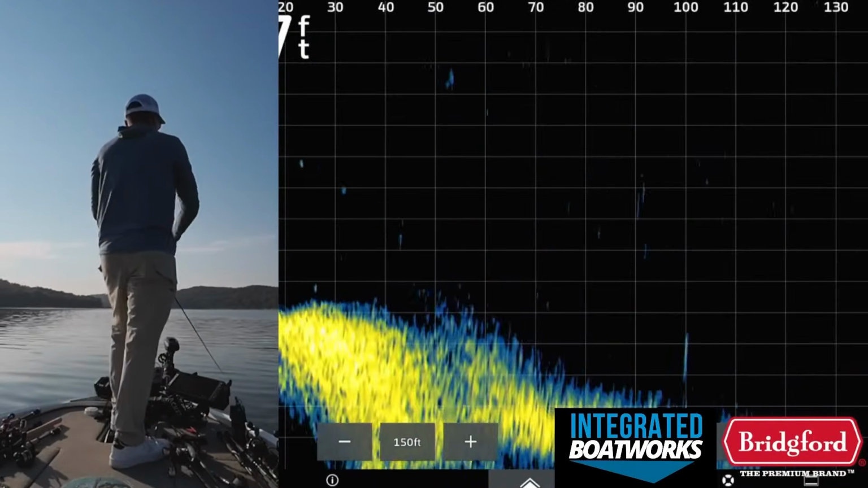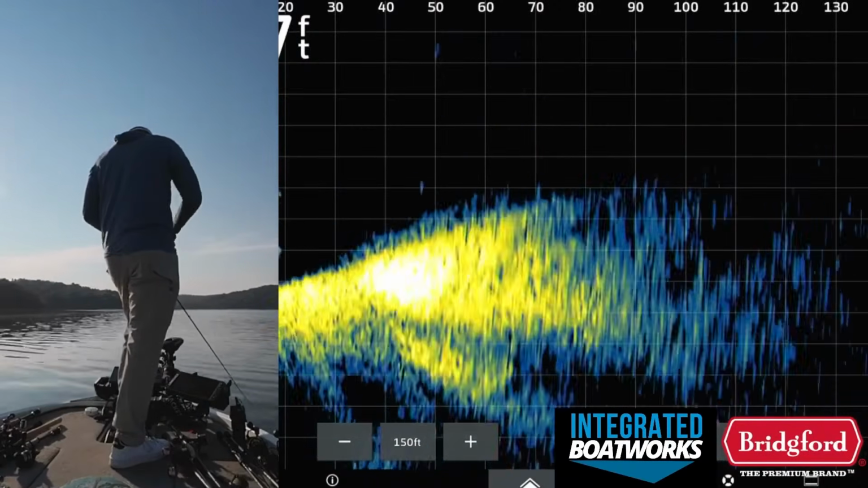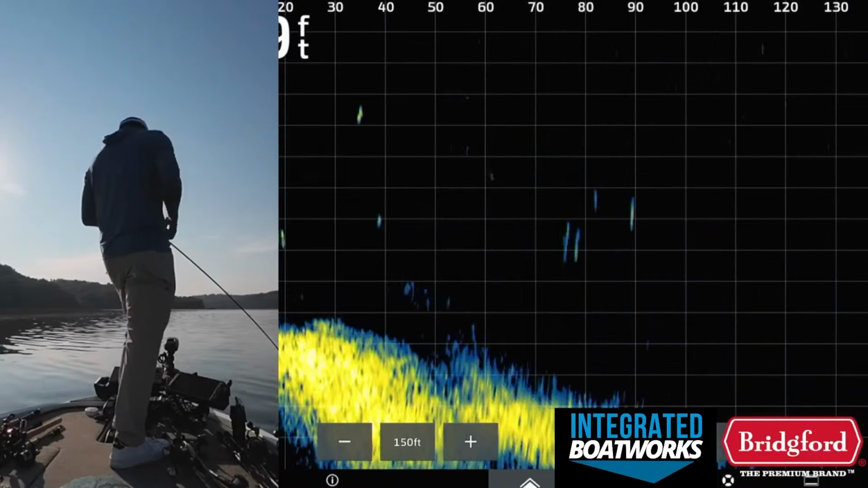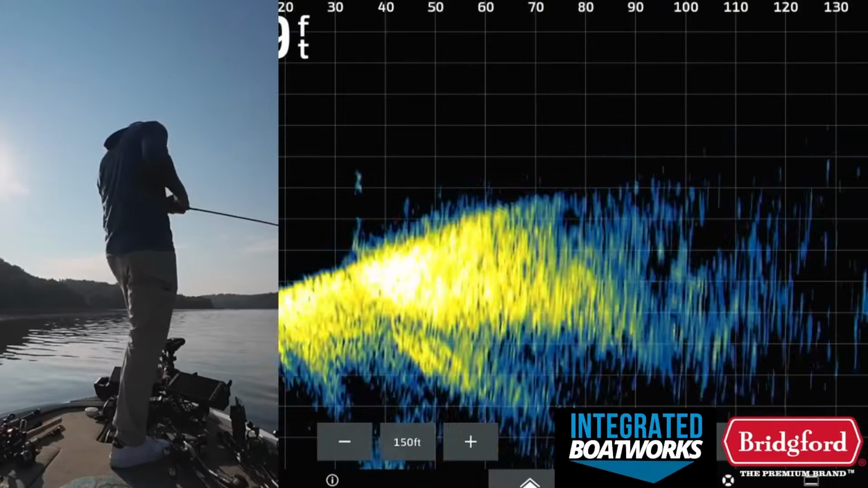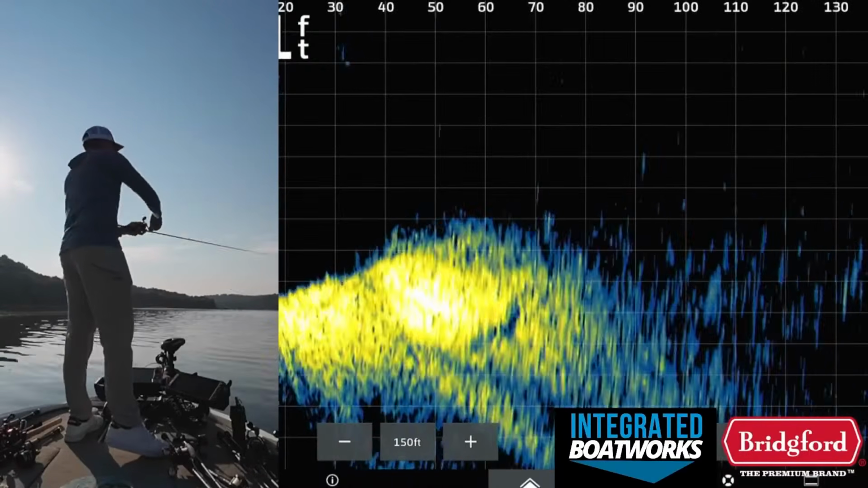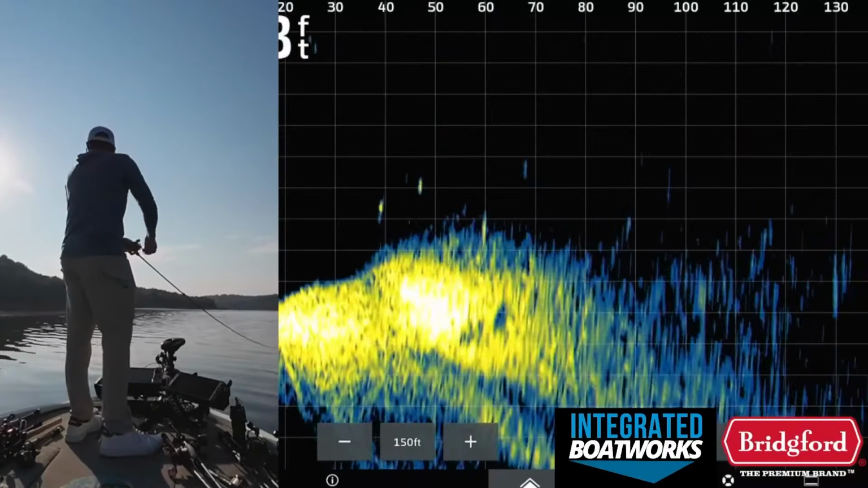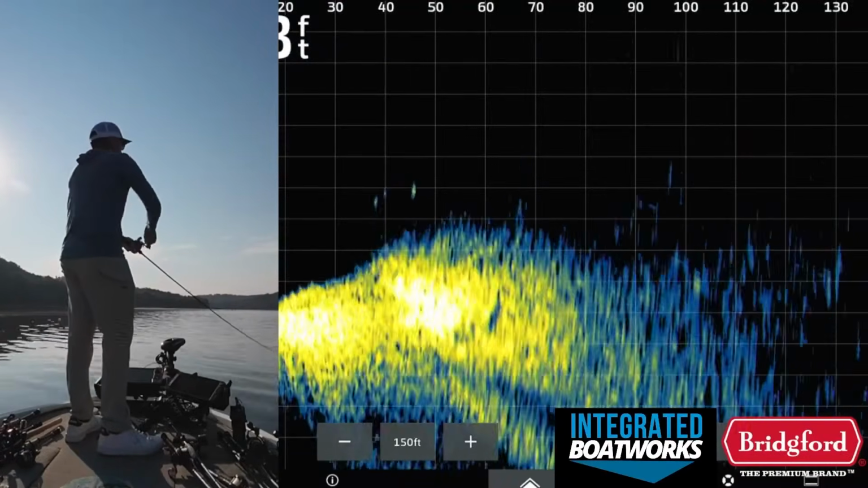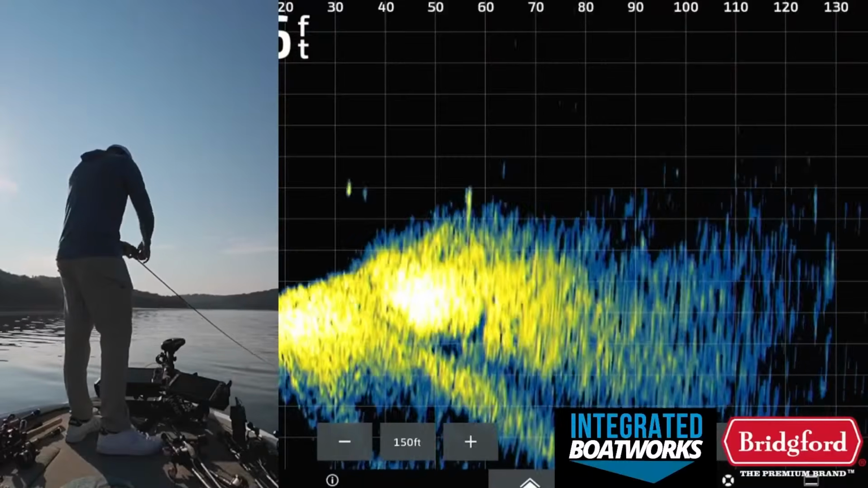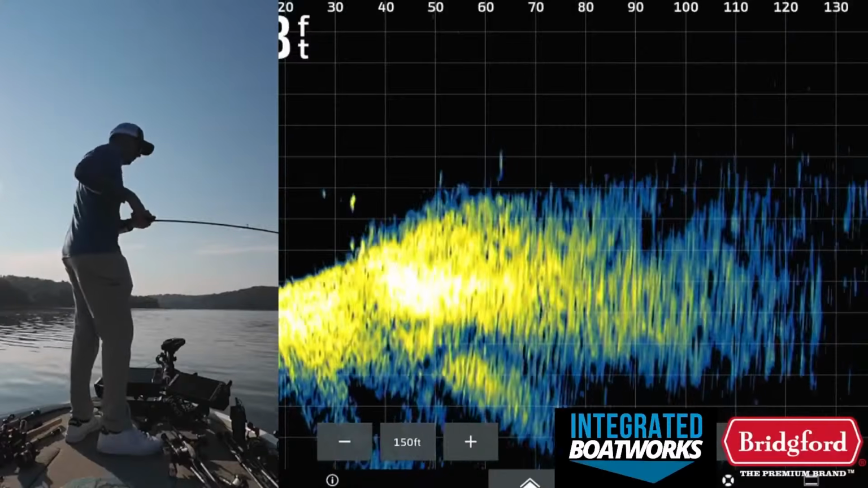I haven't caught as much on a crankbait this year as I normally do. Normally I catch a lot of fish cranking, and I've thrown the crankbait a lot this year and had minimal success, which is really annoying because it's one of my favorite baits in the world to throw. There's really only been one good day I've had with it all year where I've caught a lot of fish on it. Coincidentally, it's on the next spot we're about to go graph, so maybe we're gonna get lucky. I caught some cranking here earlier in the year too.